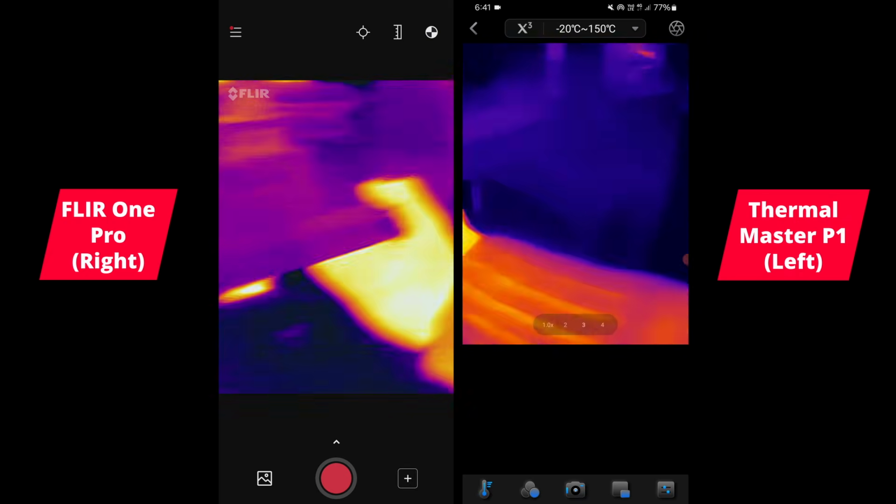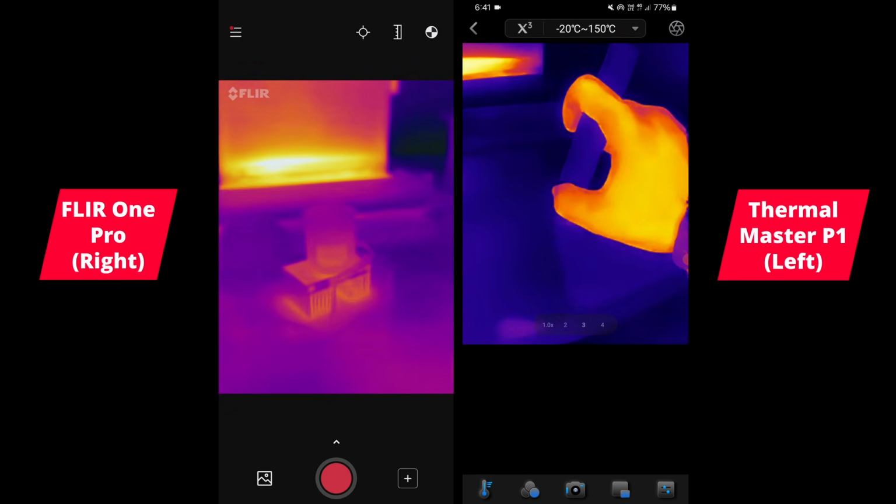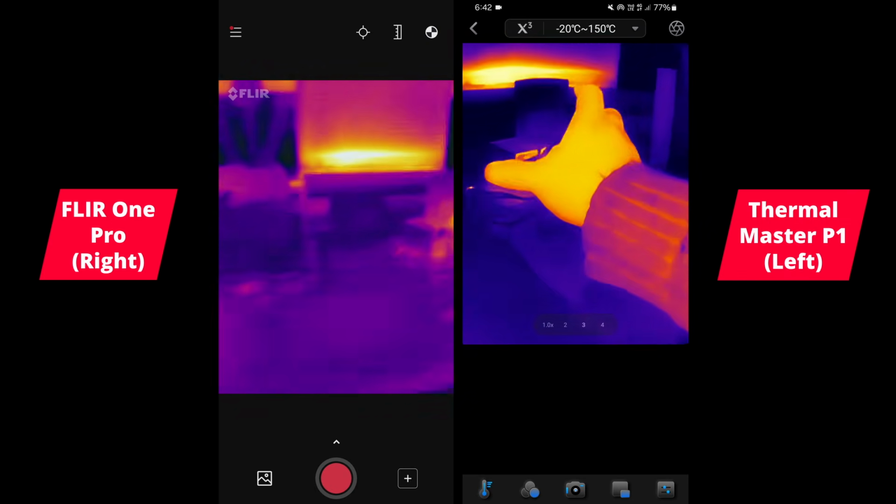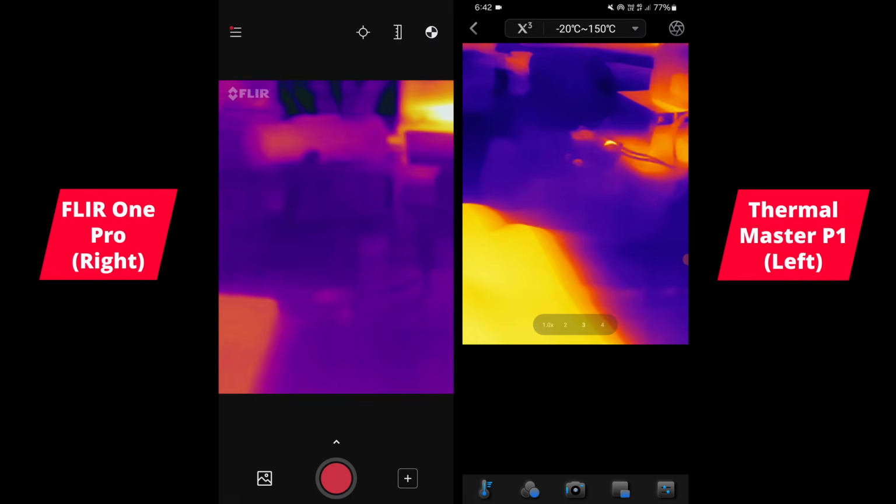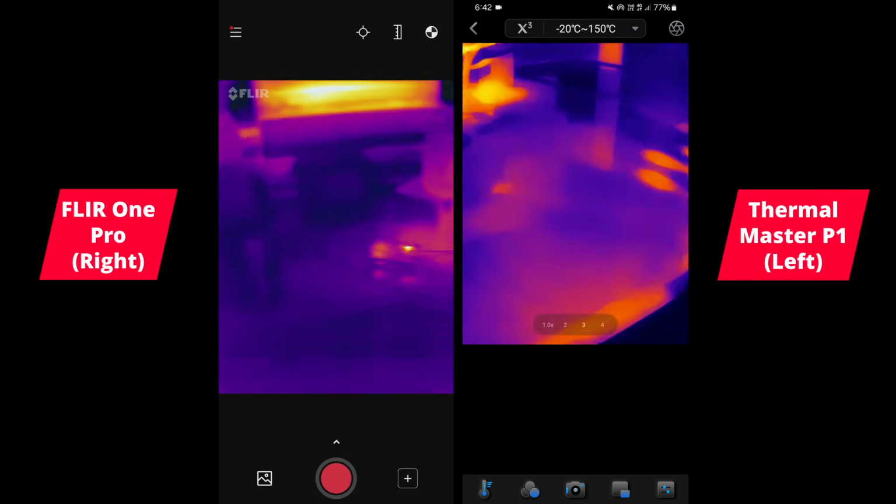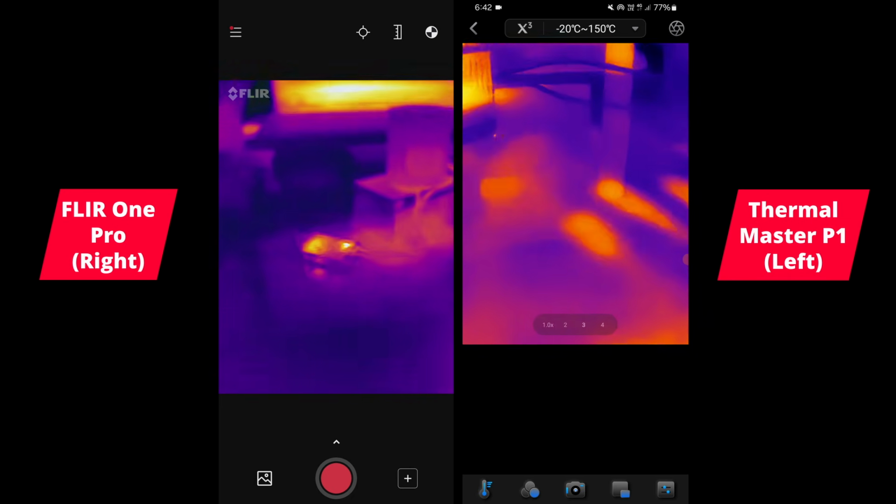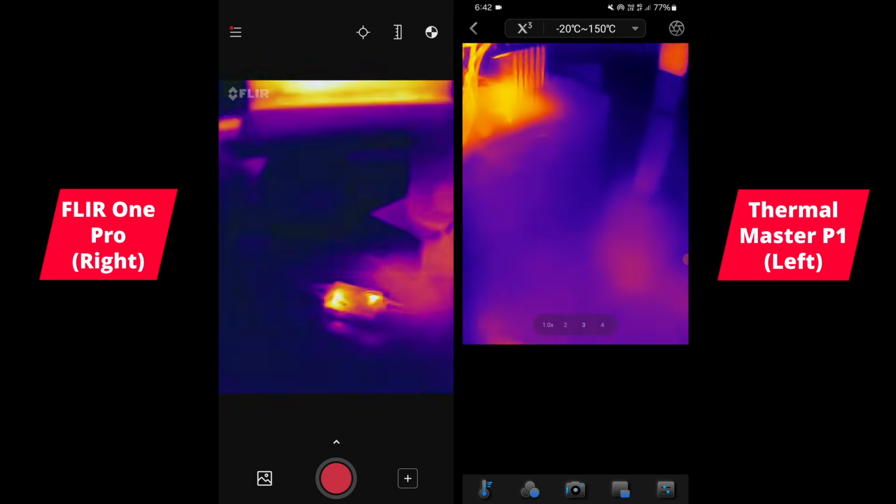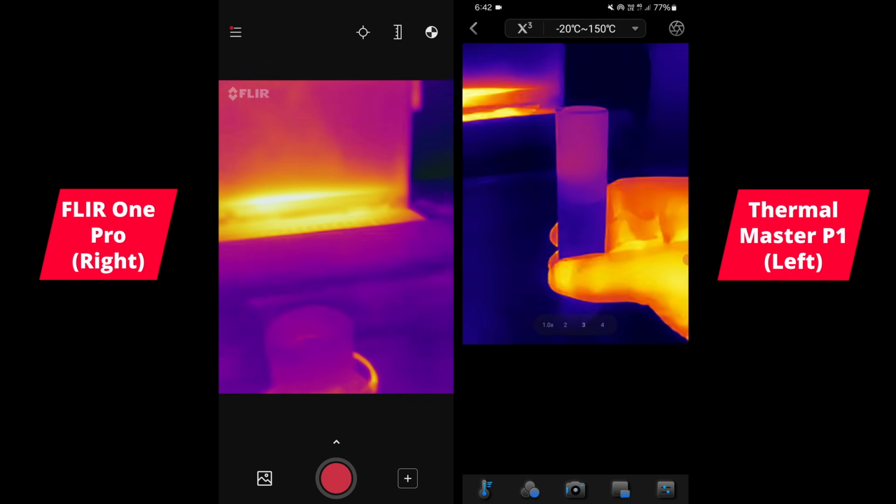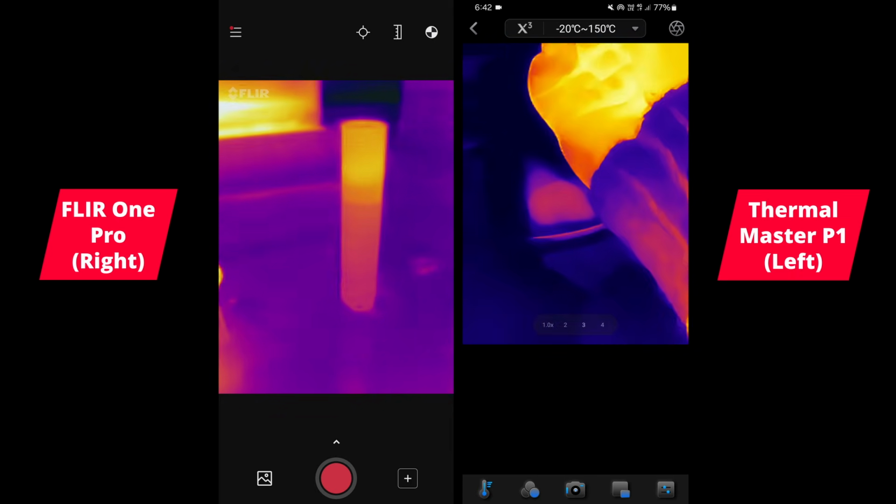Now I have some bits and pieces here on the table. I've got a flashlight, which I'll turn on here, and I've also got a LEP module with the circuit board exposed. So I'm going to compare both of these cameras. Let's just see how they perform up close and personal. If you're working on electronics and circuit boards and little DIY related stuff, this is going to be really important for you. Okay, so that is the FLIR.